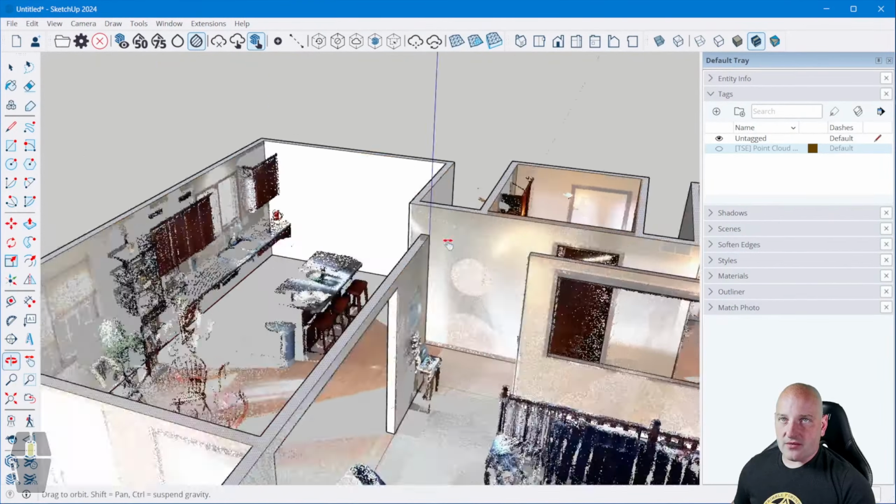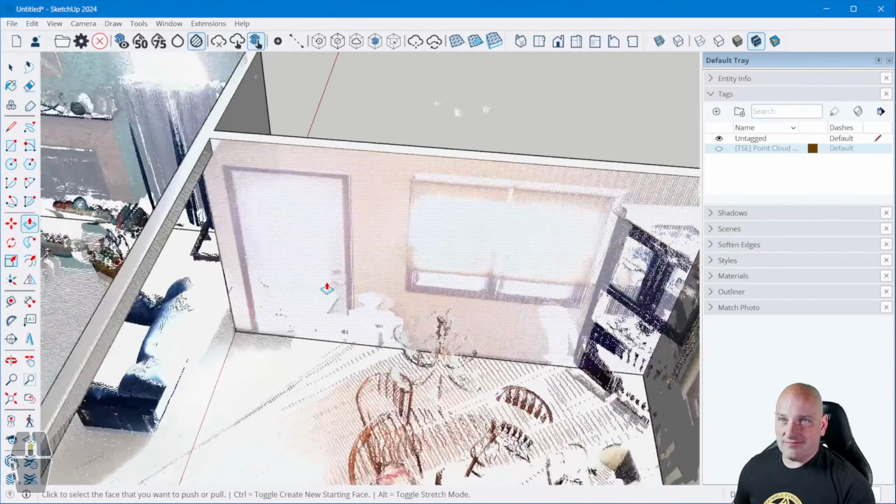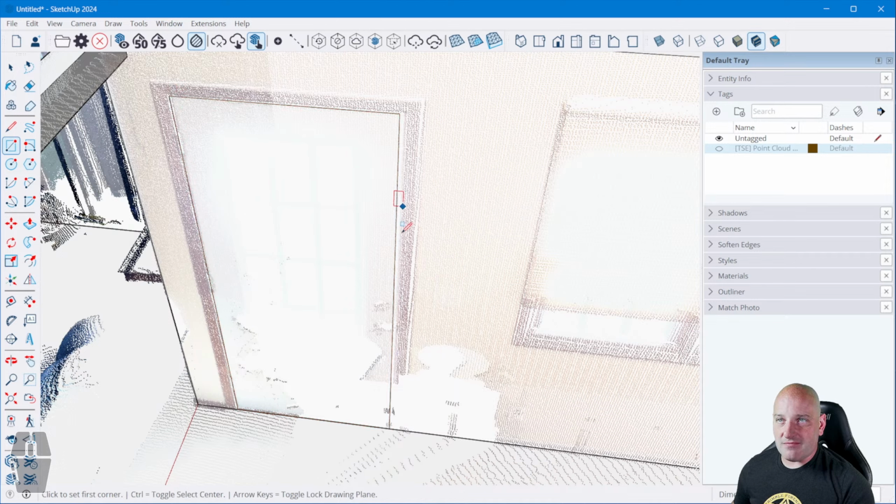Looks good. Got my doorways there. I could always go through and put in actual doors if I wanted, but that's not keeping with our model here, or at least keeping with the idea of it. In later episodes, we'll do more doors and actual 2D diagrams and that kind of thing.